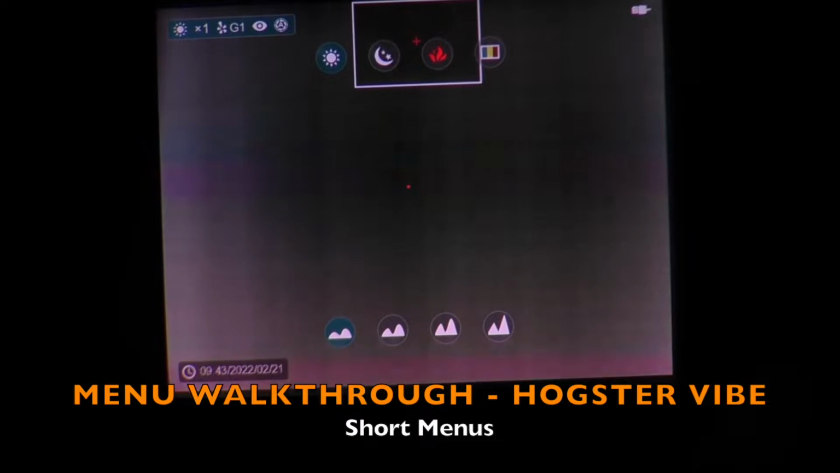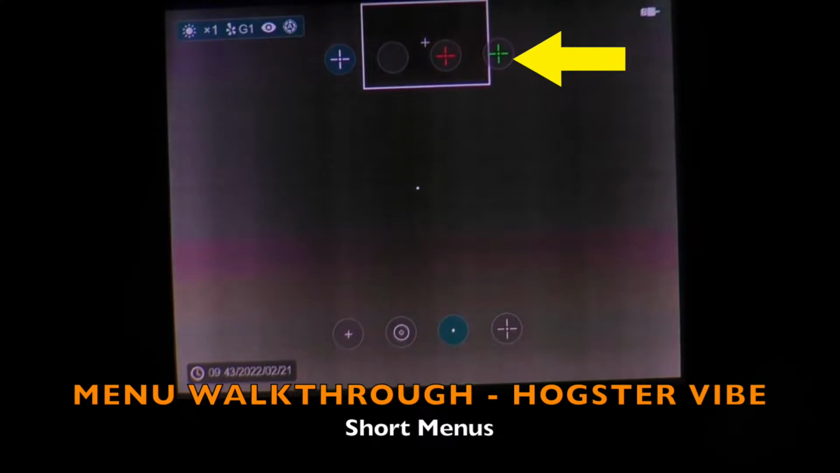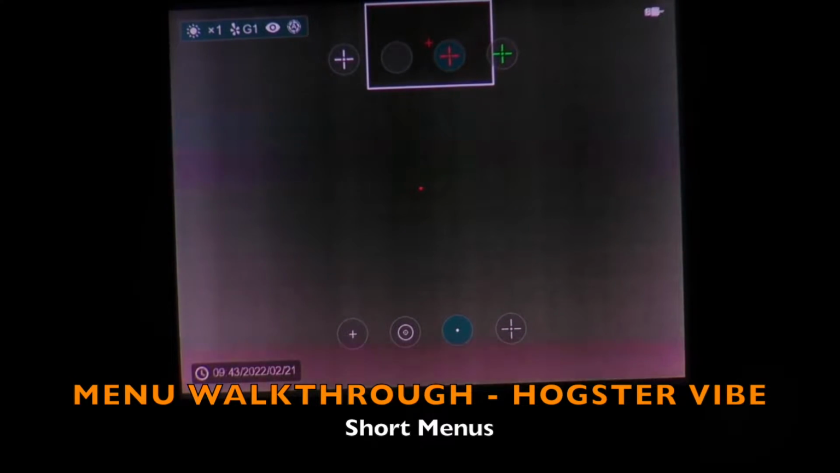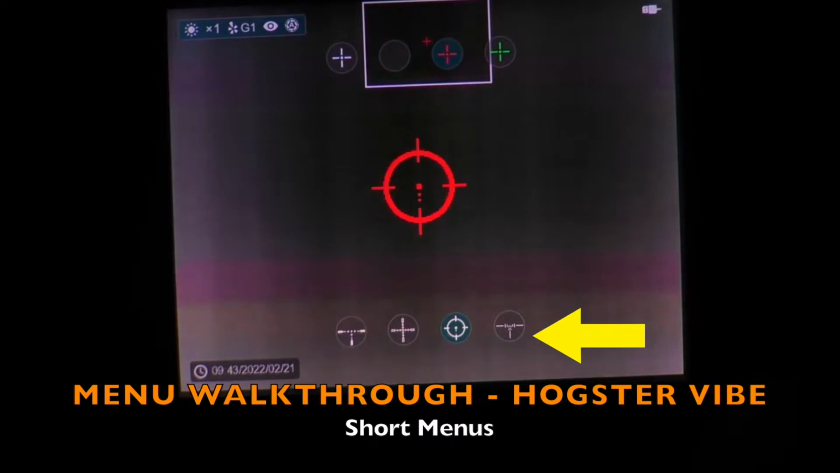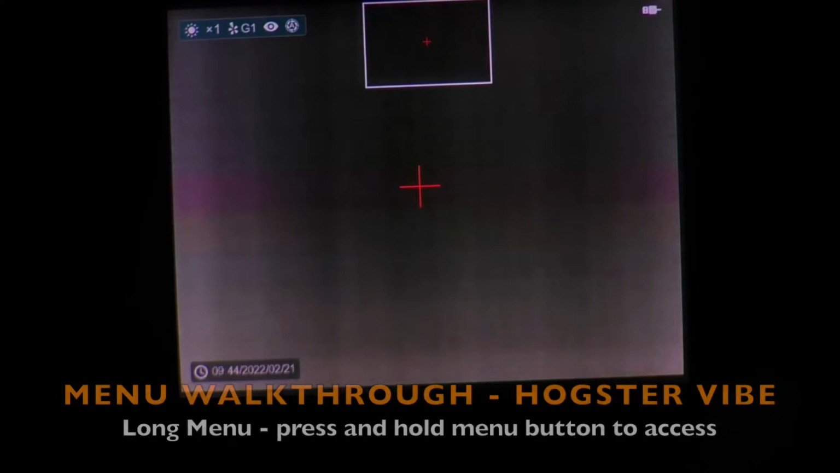And then the next short menu is going to be reticle systems. You can do green, red, and then you have your reverse polarity, white and black. And then the Hogster VIBE now comes with 8 reticles, which is an enhancement. So 4 additional reticles with the Hogster VIBE scope. That concludes the short menus.